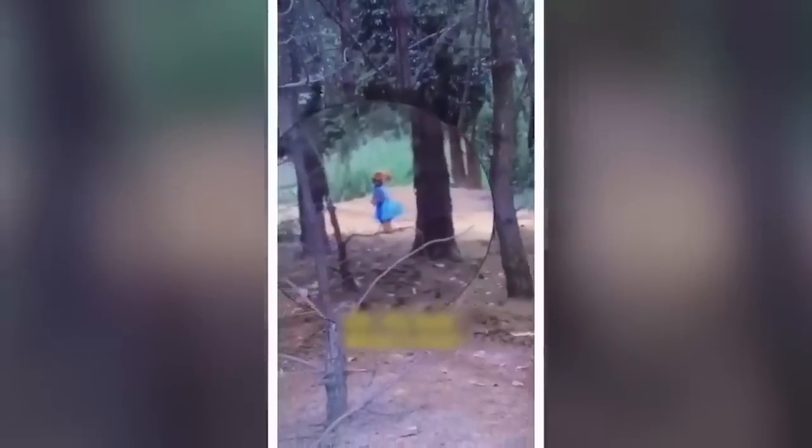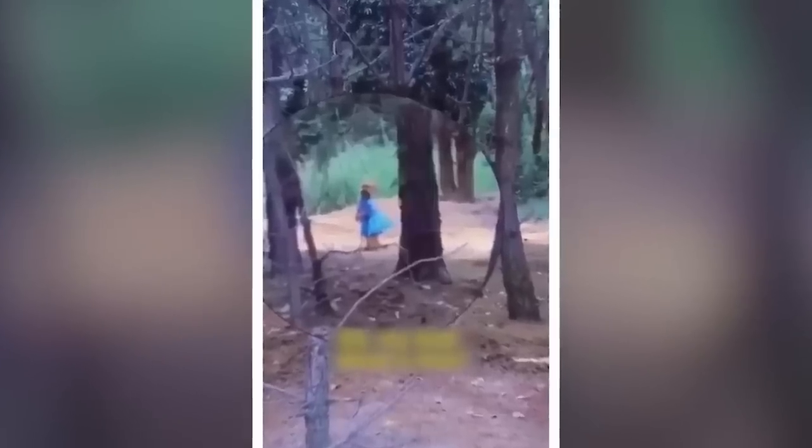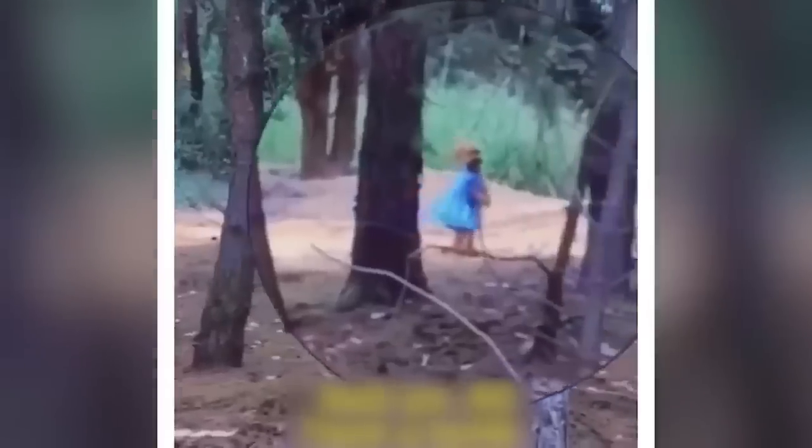This scary video was recorded in the woods where a little ghost dressed as a human was seen hopping around. But wait until it turns towards the camera, and that's when you see that the little ghost is a dog dressed as a little girl and was just annoying some peaceful moments in the woods.